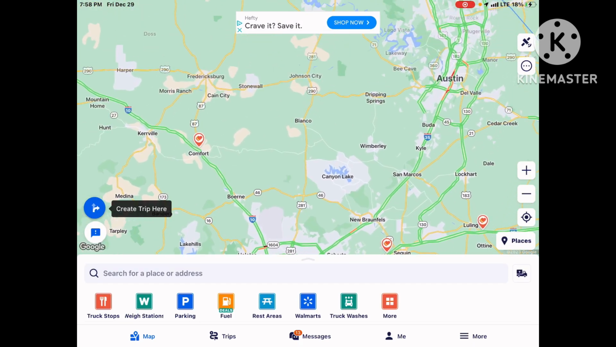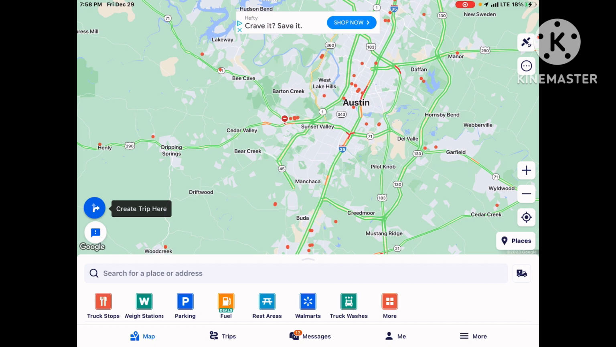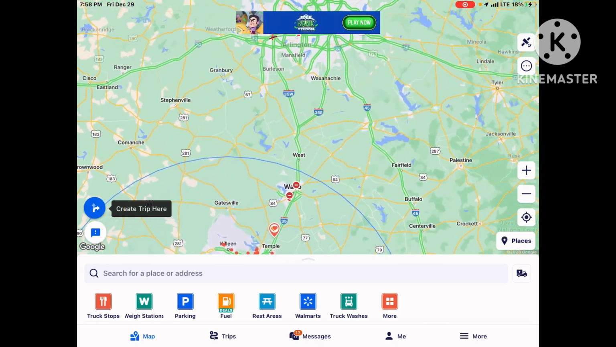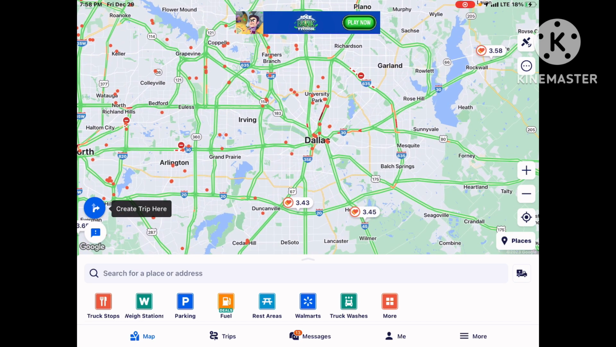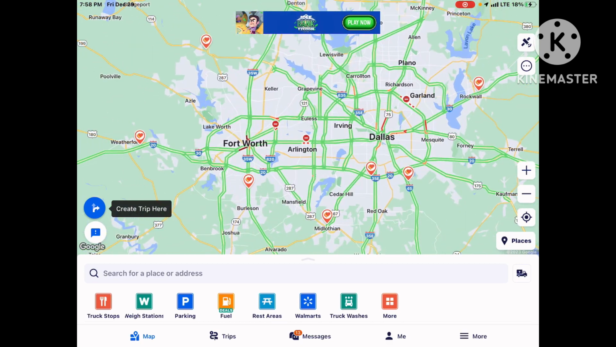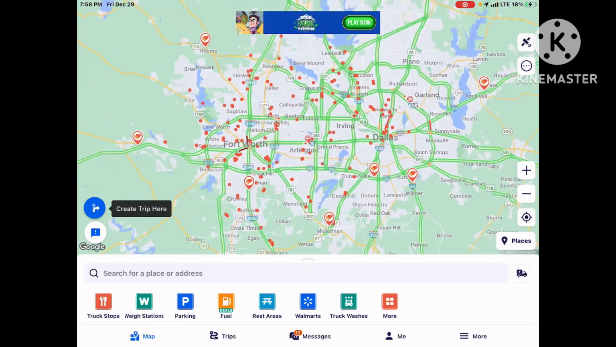San Antonio, there's really nothing ever happening in San Antonio, for some reason. Austin, just going up and down north to south, and I-35 is usually where you get most of the congestion. Let's check out Dallas. Dallas always has some kind of screw job going on. Oh, maybe not. Wow, look at that, especially for a Friday night. Those little red dots look like it has the measles. That's just truck stops.